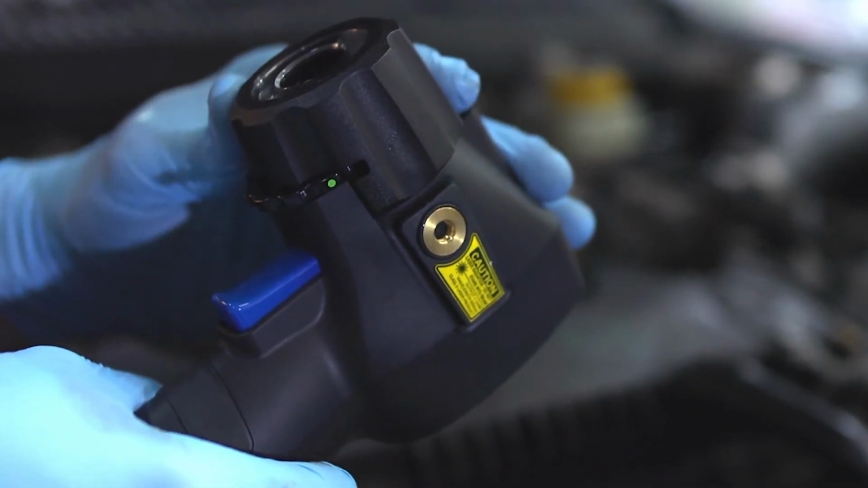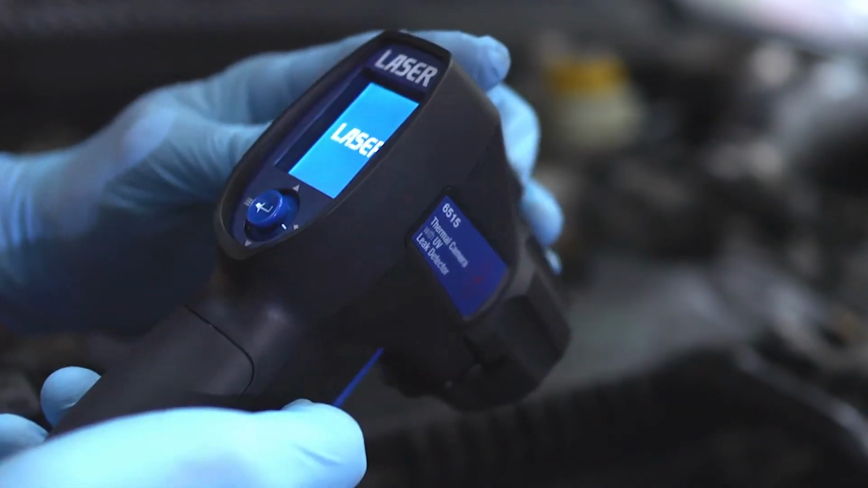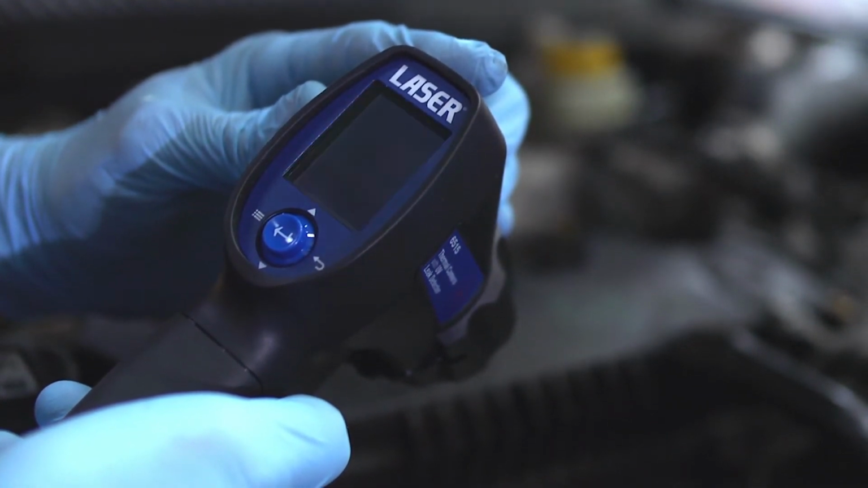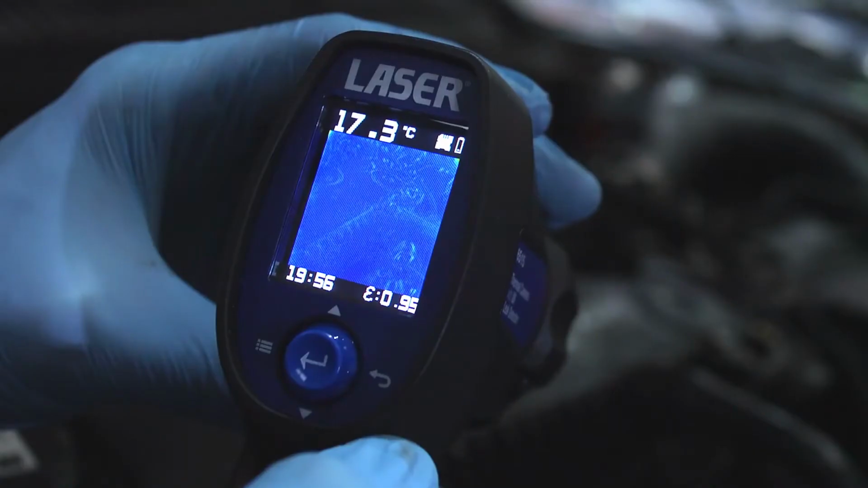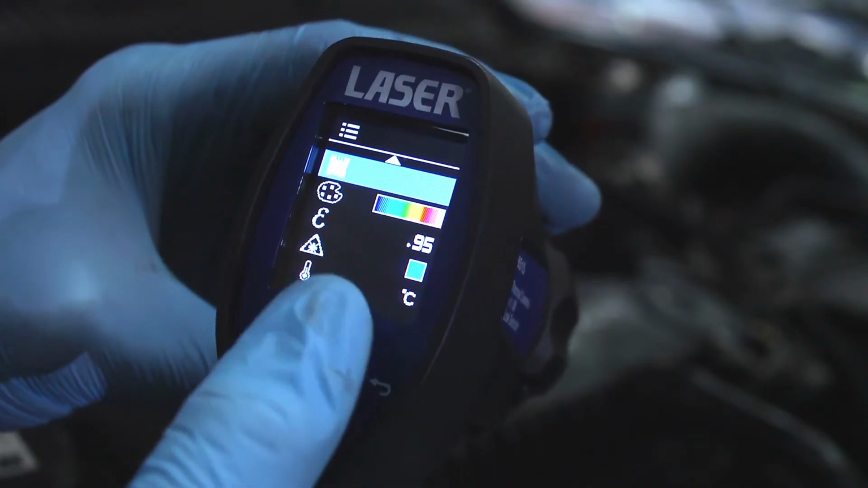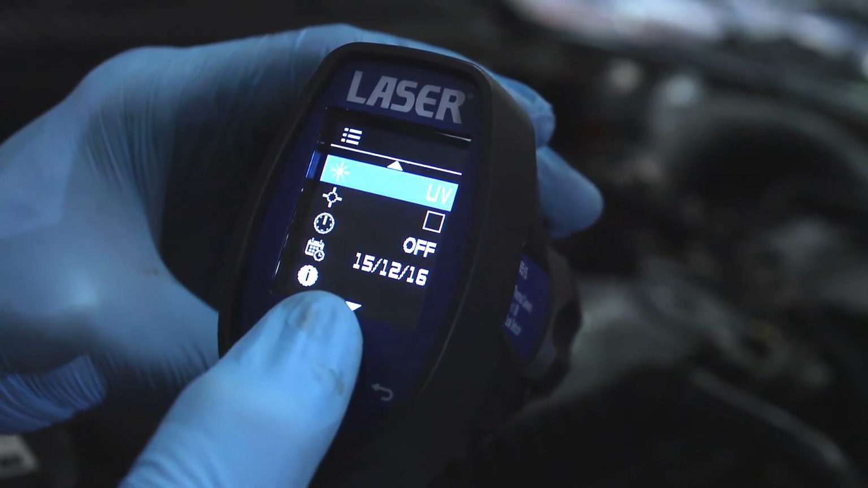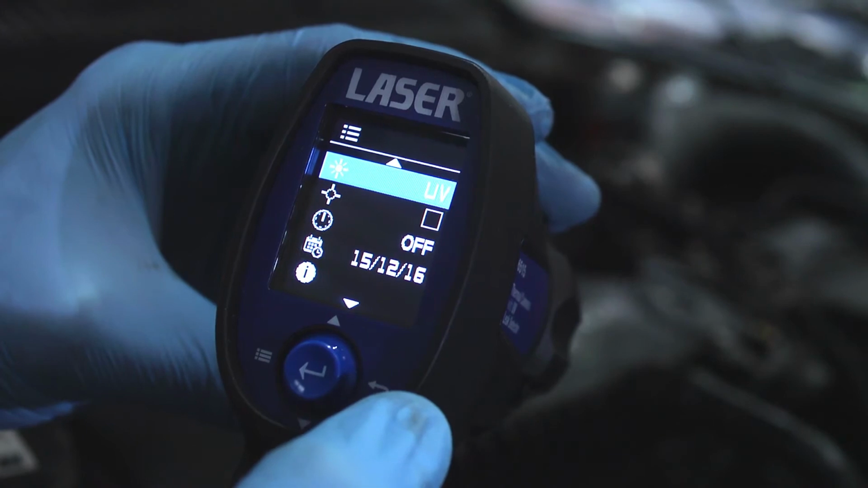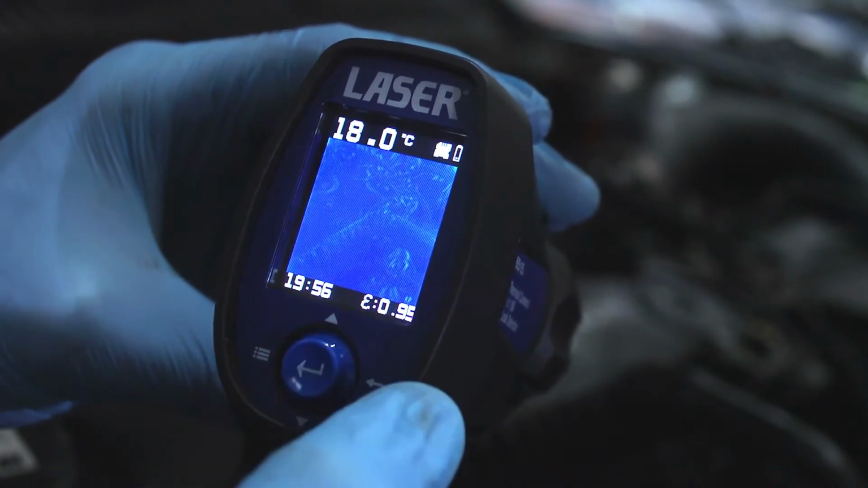The Laser 6515 is easy to use. No special training is required. The controls, menu system and icons keep it simple. And an additional very useful feature is the UV leak detector function, used for detecting leaks in cooling systems and air conditioning systems when a suitable UV indicator dye is used.